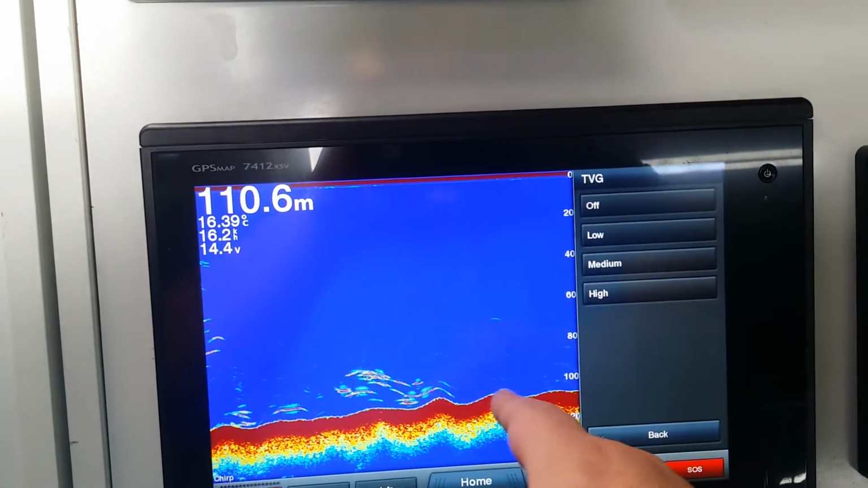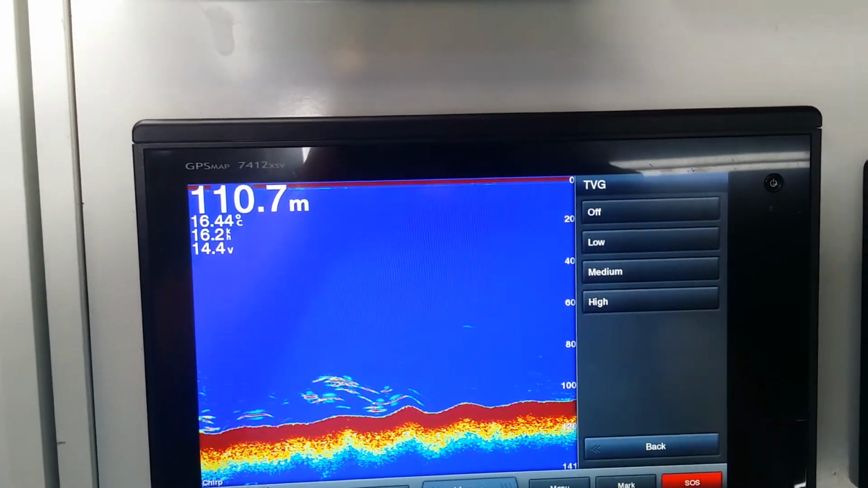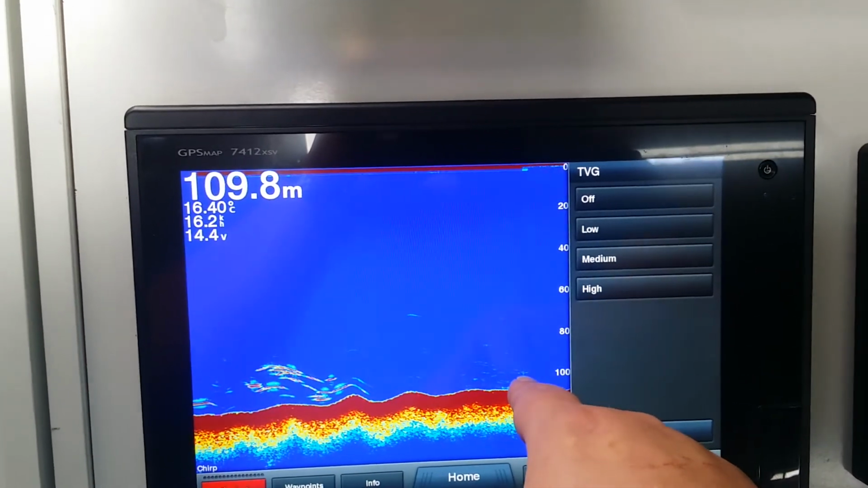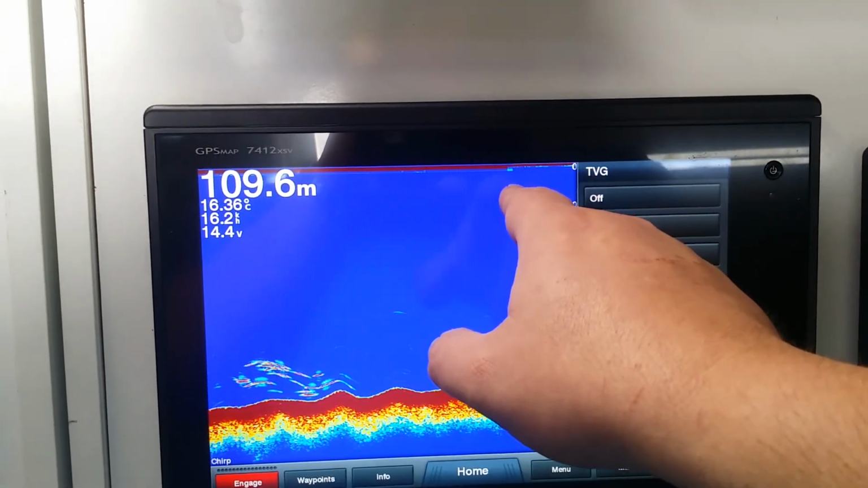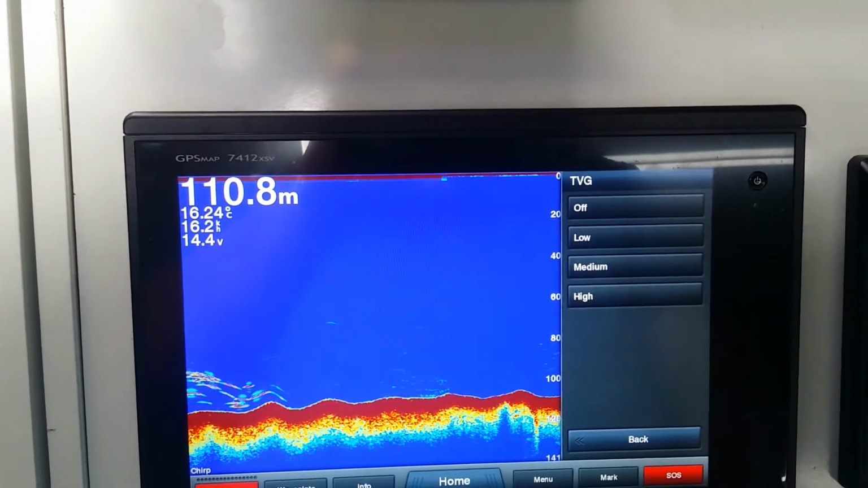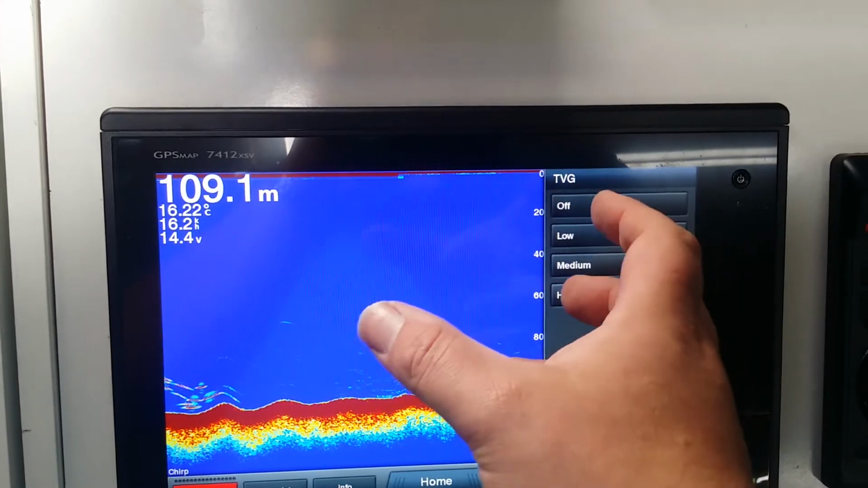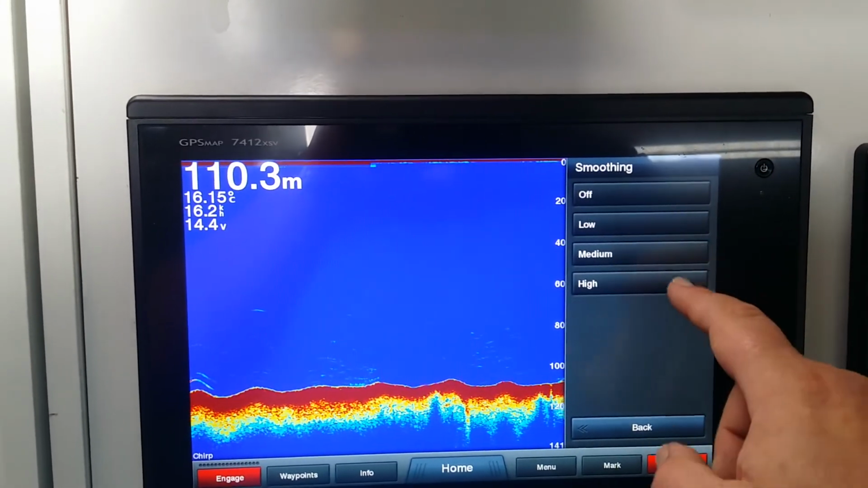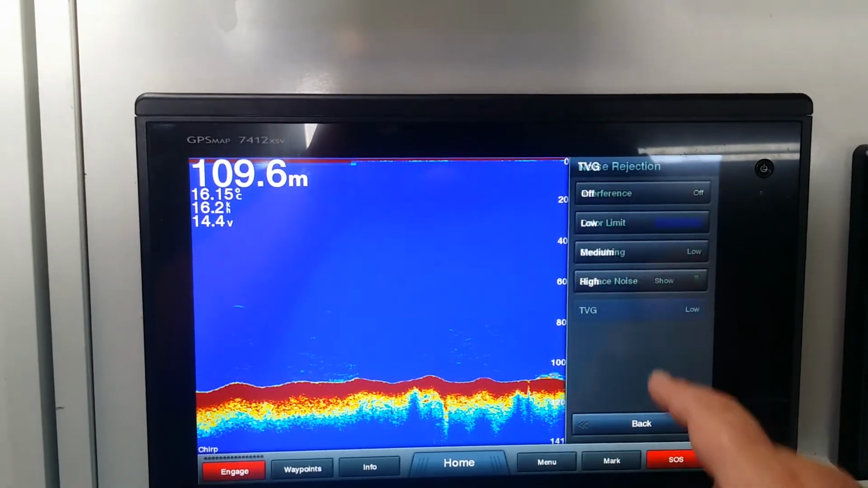A fish at the very bottom of your fishing cone is only taking up a very small proportion, but the same size fish up at the very top of your sonar cone is going to appear a lot bigger. So to adjust that and to allow for that ratio to be a little bit more accurate, we can go low, medium or high on our TVG.